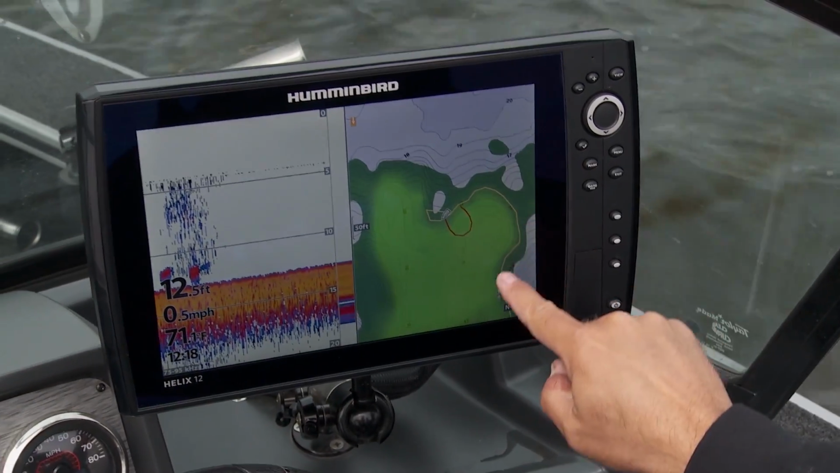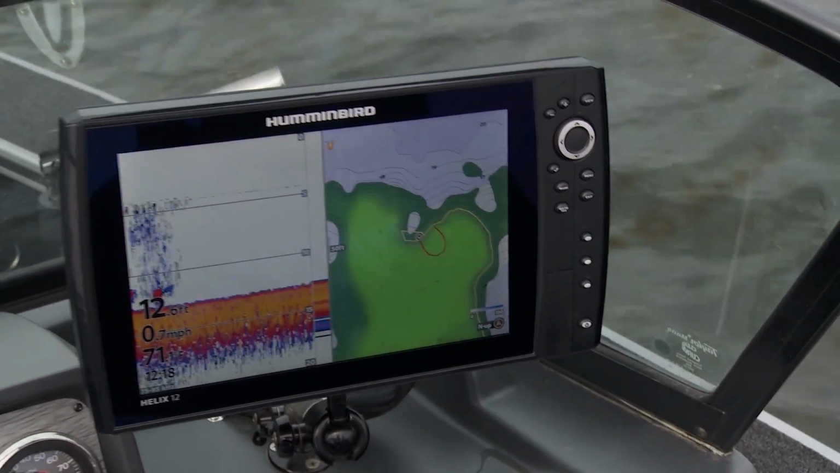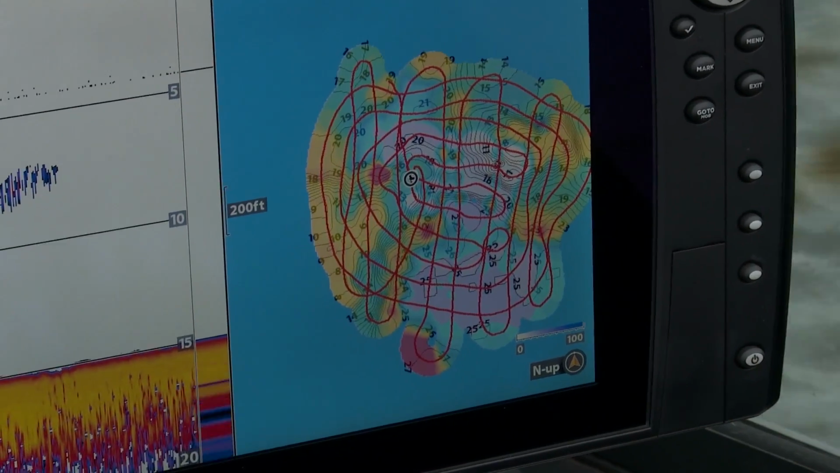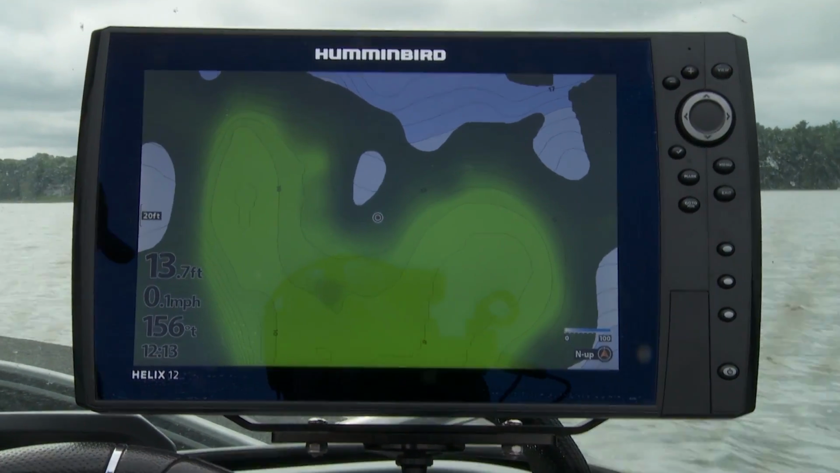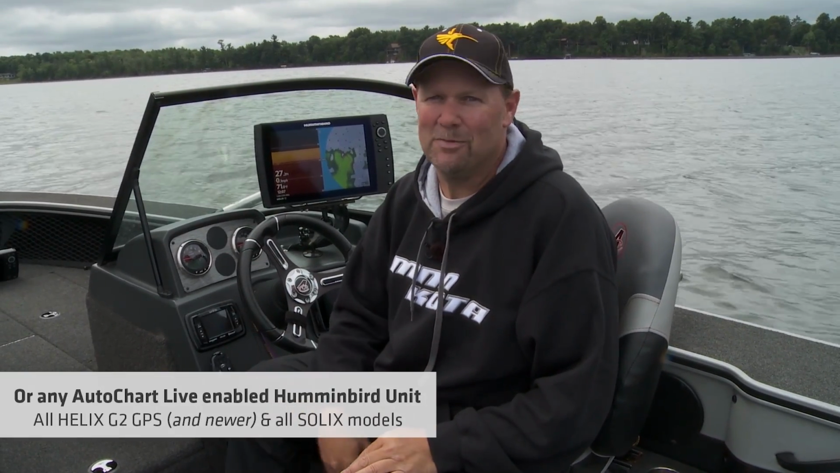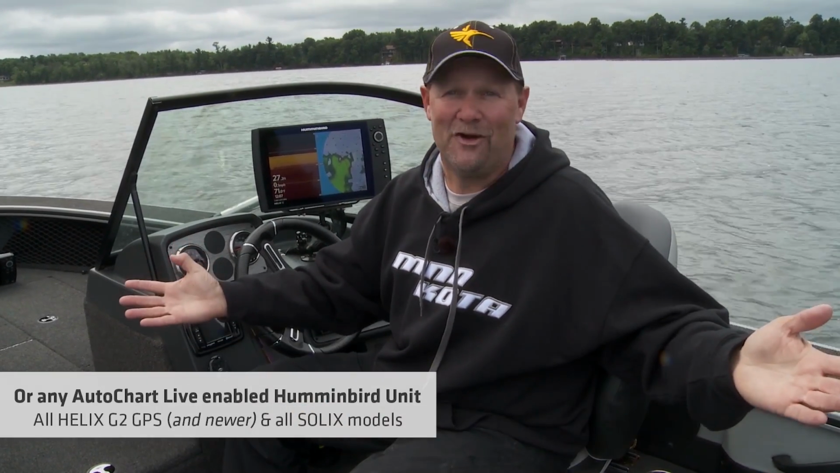This AutoChart Live system has totally changed how I fish. I'm now able to make maps with the same precision as those Lake Master maps. I'm able to see bottom hardness, and I'm able to see exactly where weeds exist. I'll tell you what, it's changed how I fish. It'll change how you fish too. So if you're looking at a new unit this year, make sure you're looking at one of these Humminbird Gen 2 units for the AutoChart Live function alone.